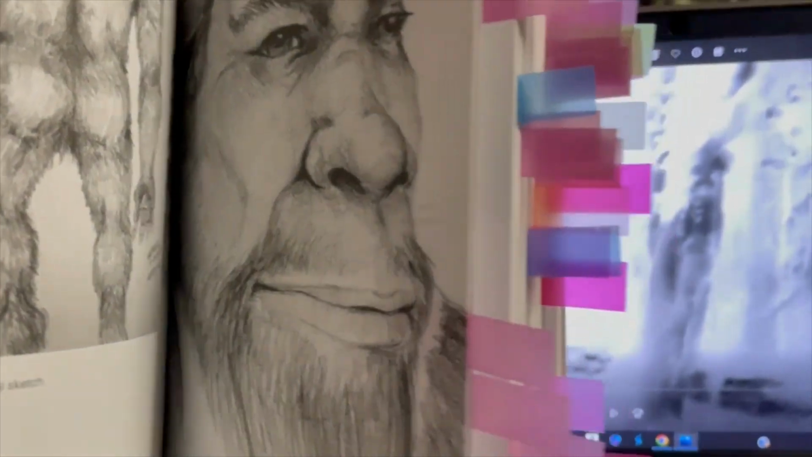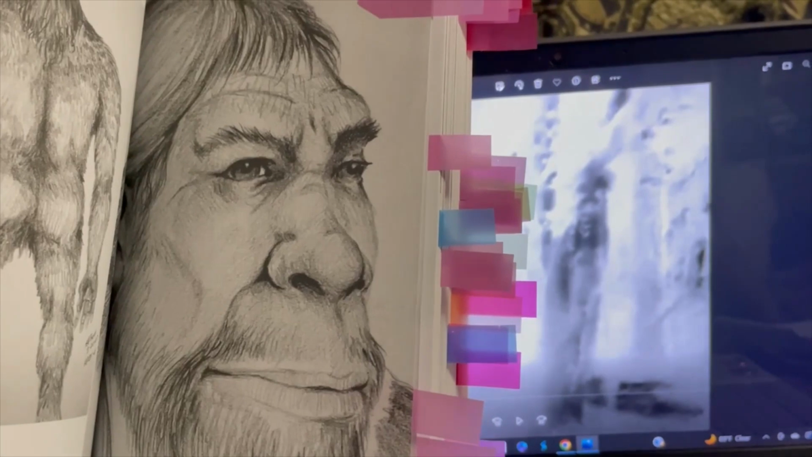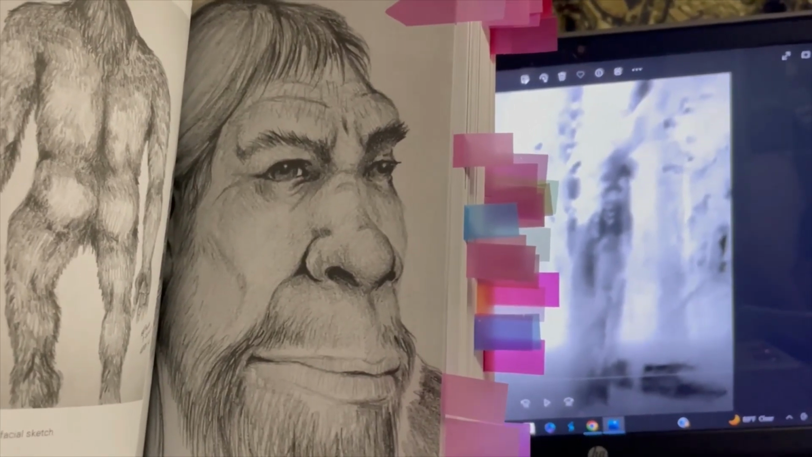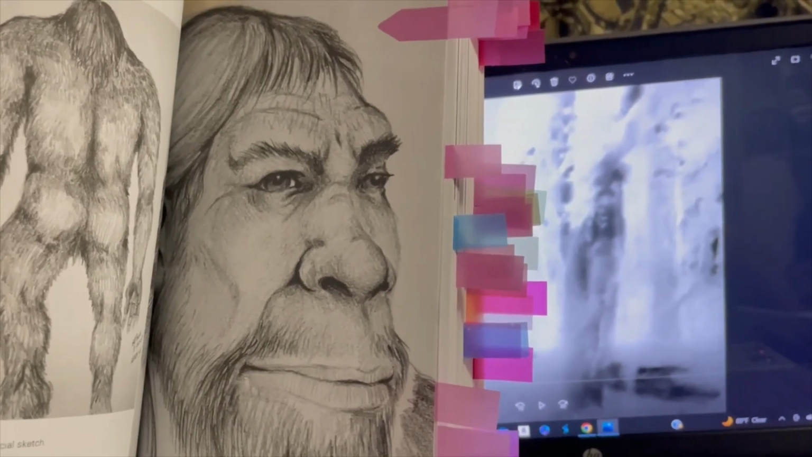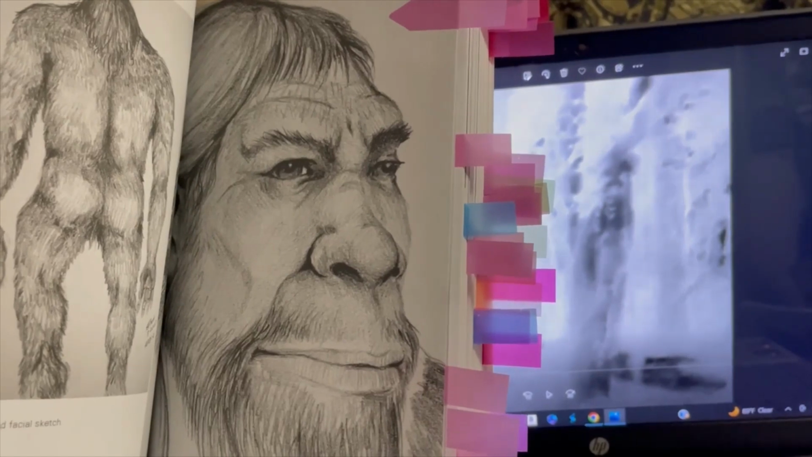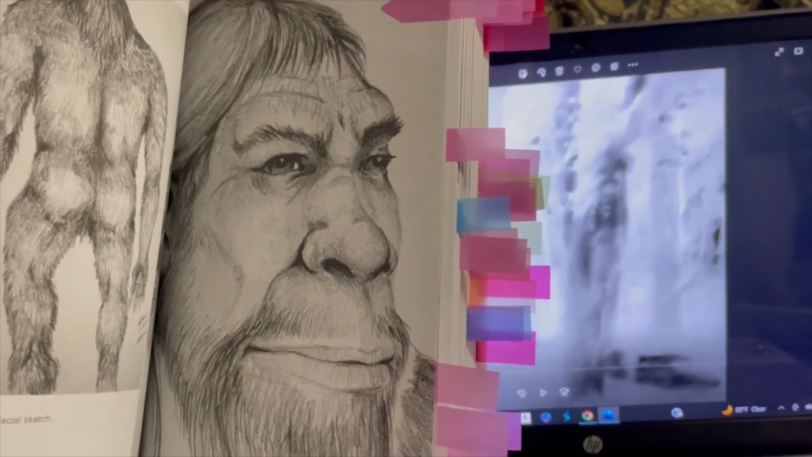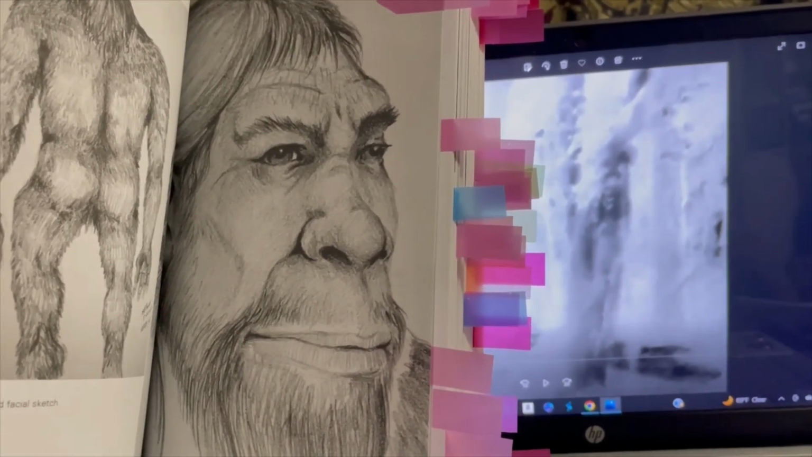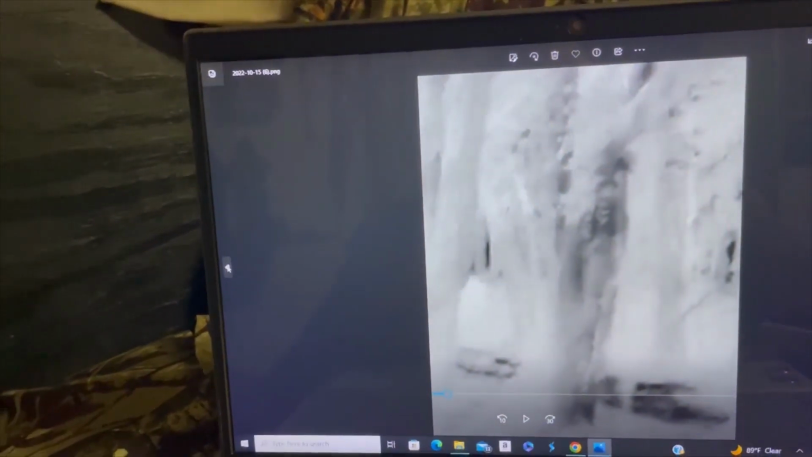So here's one. I'm just trying to hold it up here so you can see a comparison. Because the Sasquatch here, or Bigfoot, they look similar to Native Americans. Most of the ones that the police sketch artist drew in here look Native American. And that's what I'm thinking, he looks more Native American.